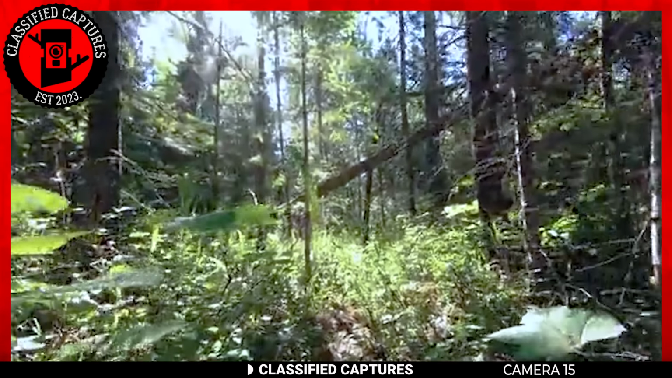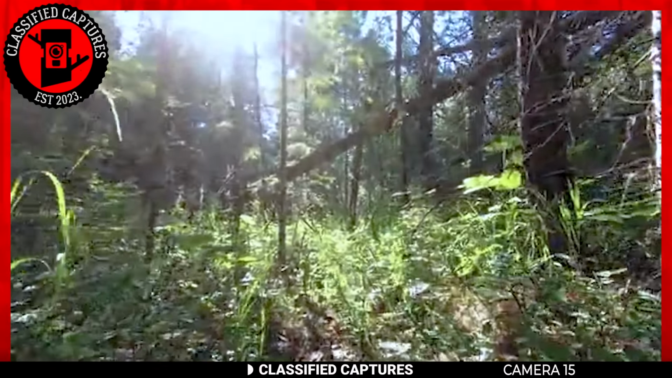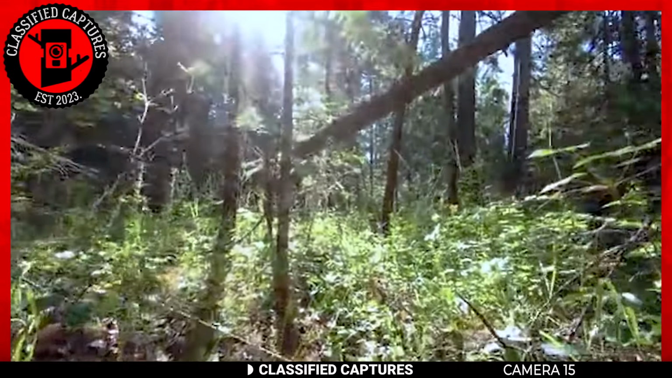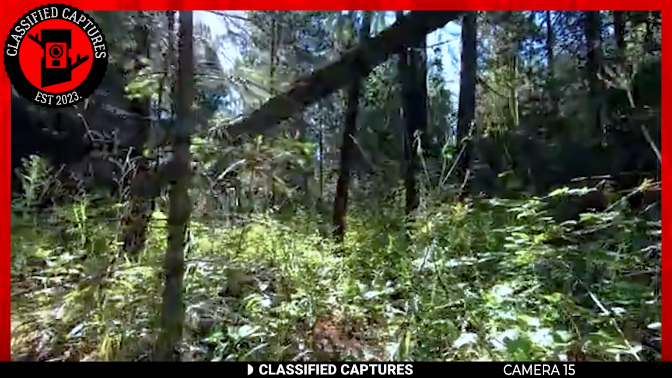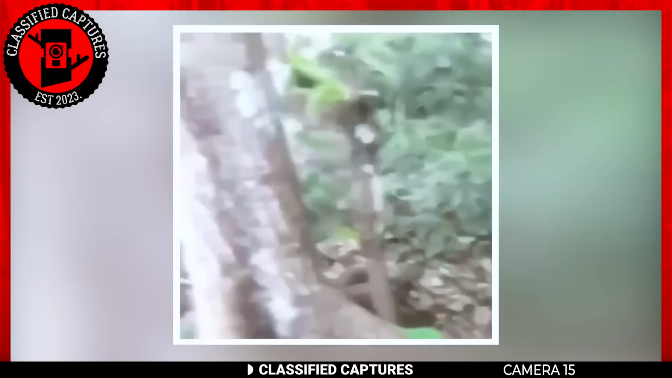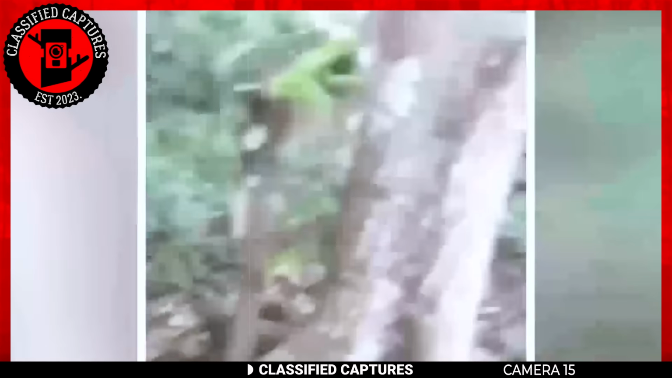Once again, we have another person thinking that he has superpowers, so he goes out into the woods to check out a weird noise he heard with only a camera in hand, but what he saw left him traumatized. As you can see, this person is walking through the woods when he stumbles upon a tree. Just as he's about to go around it, a tall alien-like creature emerges from behind the tree and the video abruptly cuts off.